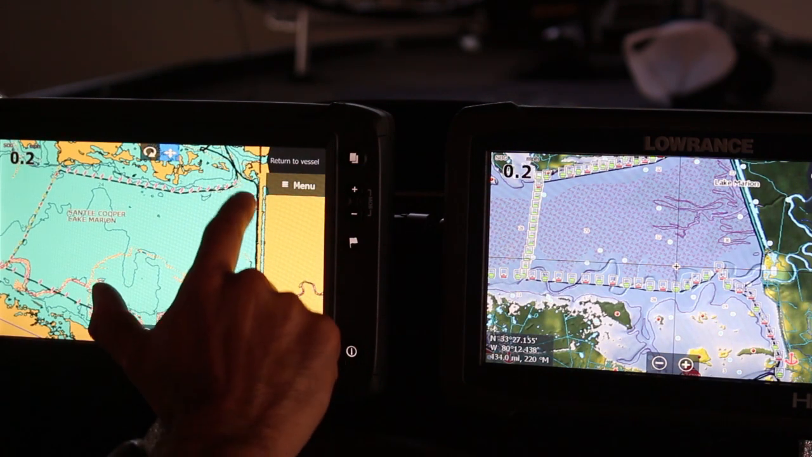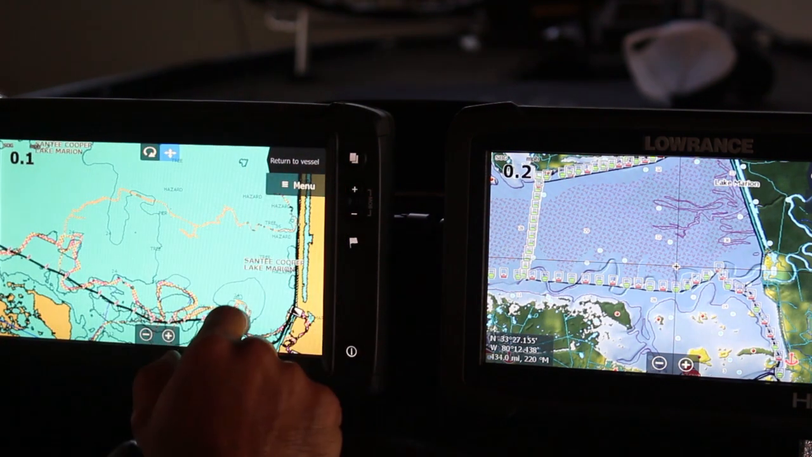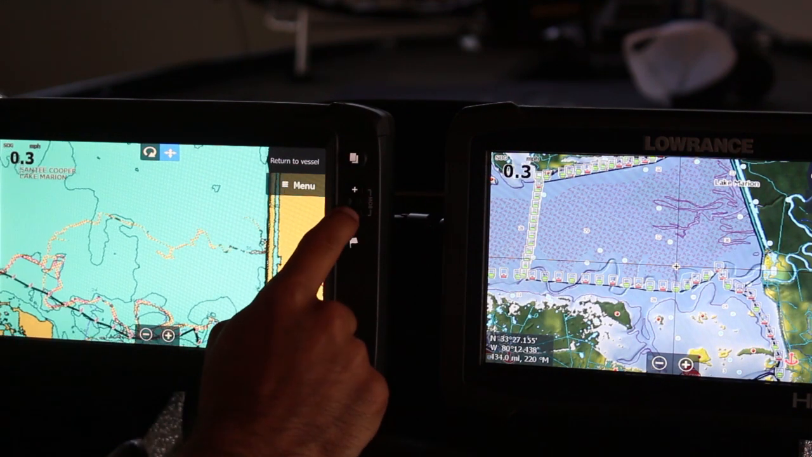Now you'll see that I actually came through here and skirted this entire edge over here. It was pretty deep water, but I didn't run that entire way at full speed either, because there were some trees in here. There were some big stumps really close to the riprap, and you just have to be careful with that.